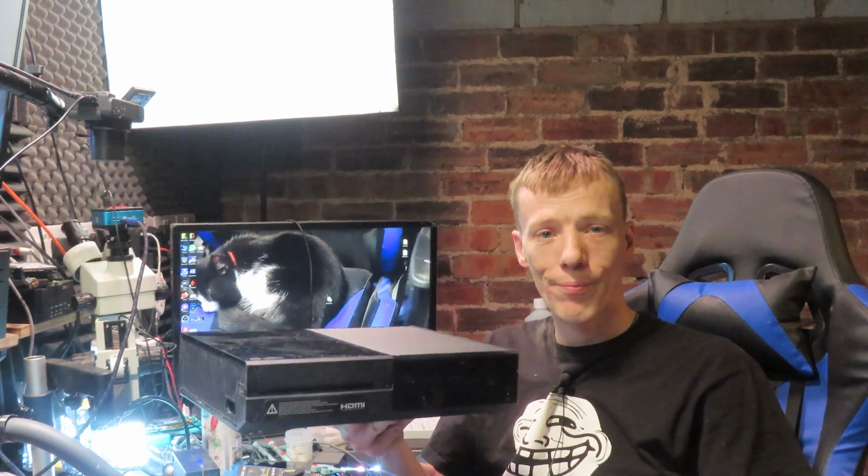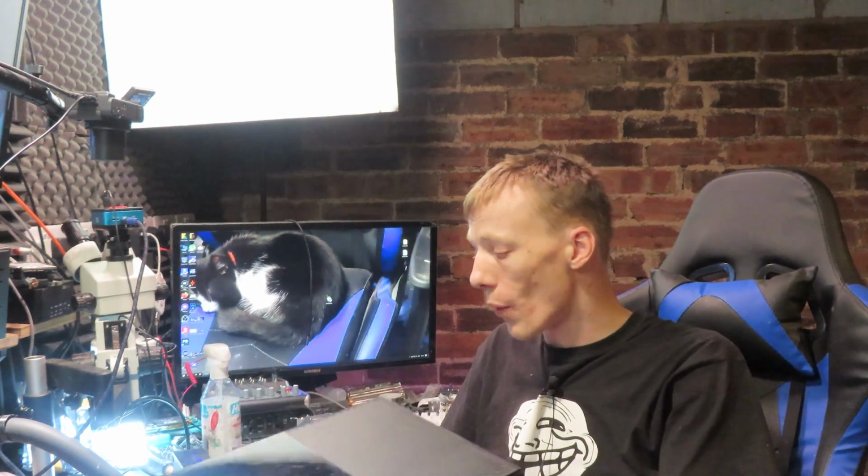Right, there we go. As you can see, it's fully working, and that one tiny capacitor, which cost a couple of pence, was causing the entire thing to not work. So yeah, obviously I tested the MOSFETs. I've got a certain process which I use for testing, when I'm trying to diagnose a fault. And the first thing I always go for is the MOSFETs, because that's the most common. So they were all showing up good, so I proceeded to check the voltage rails. So we've got the 1.1, the 1.8, the 3.3 and the 5 volt rails. They're the most common ones.